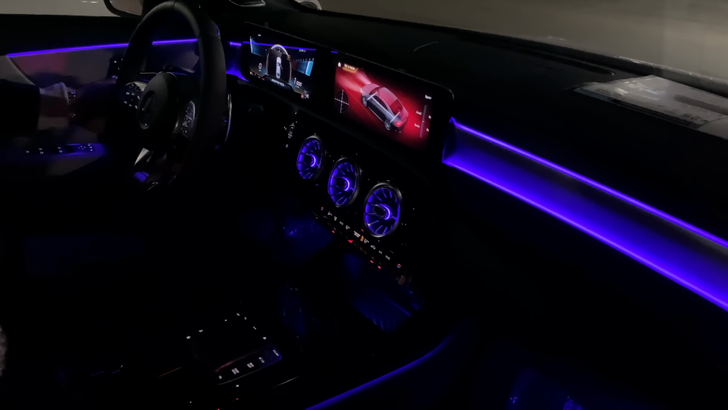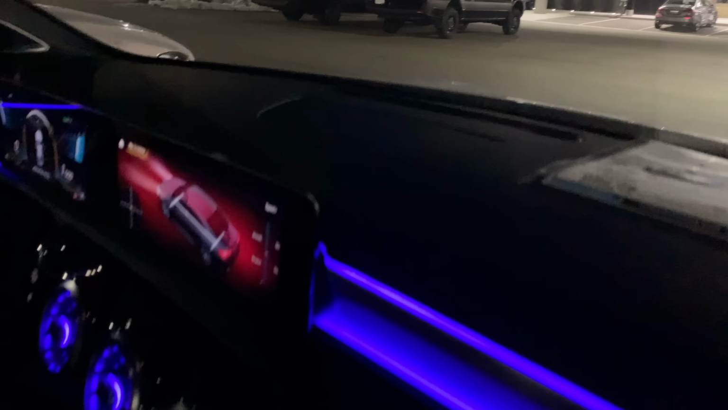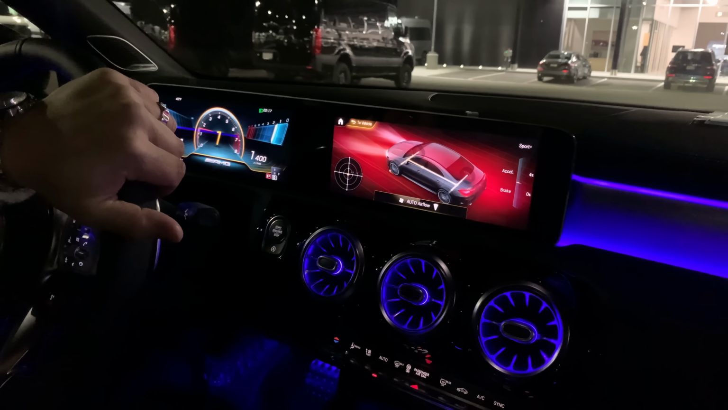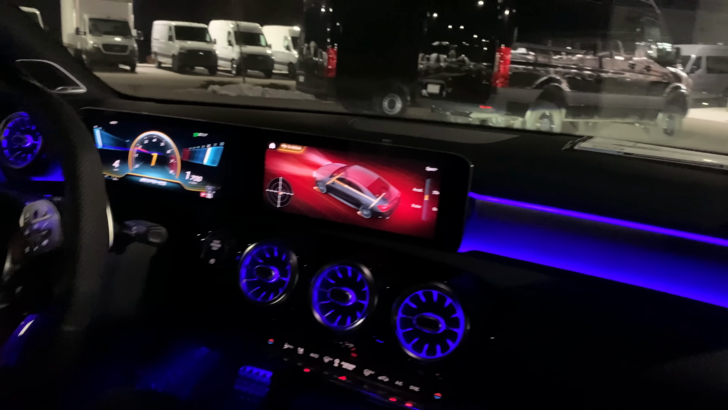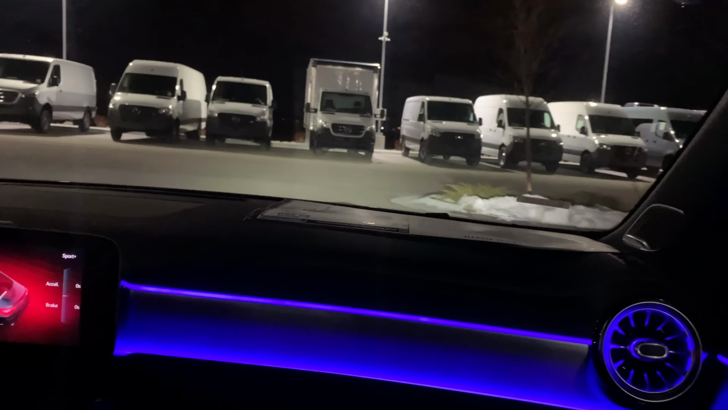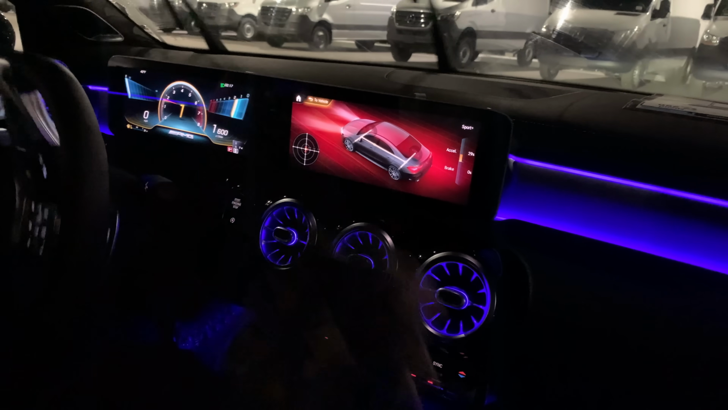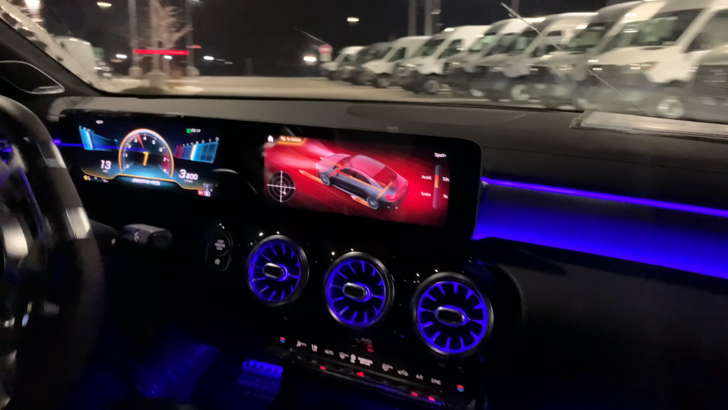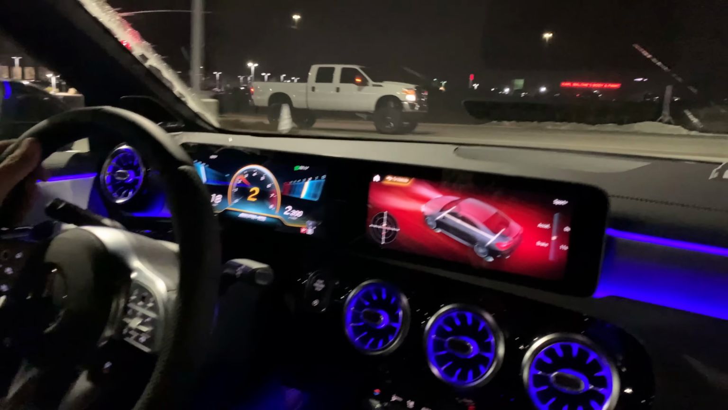That is a badass interior. Okay. Oh, sunroof is open. Great torque.